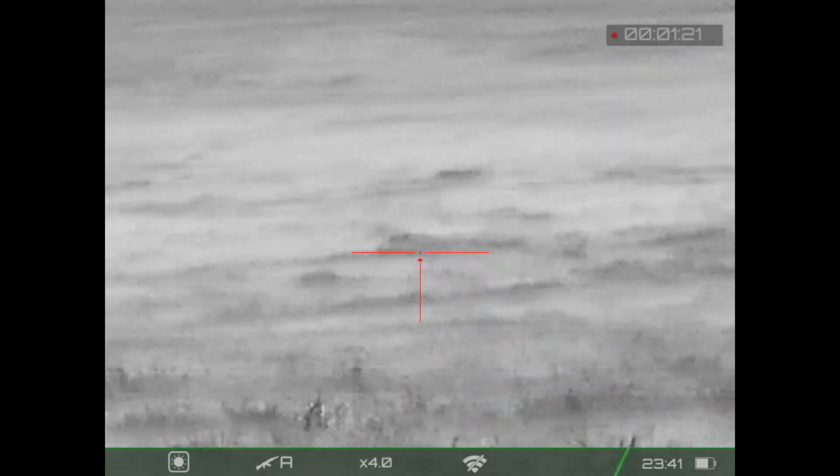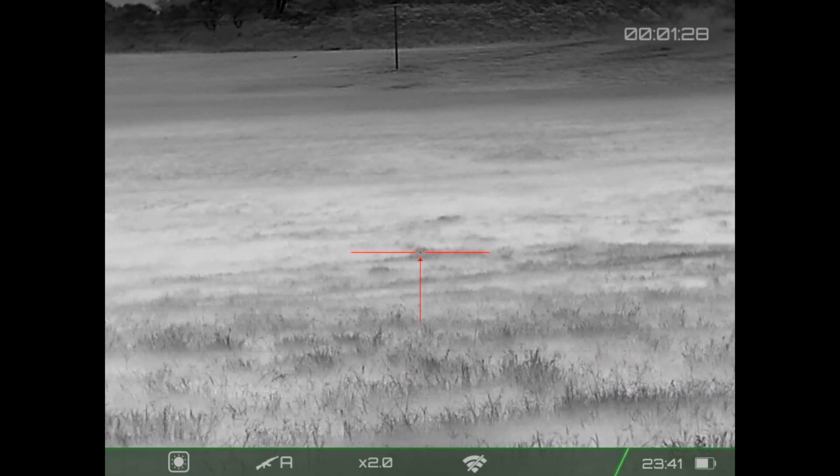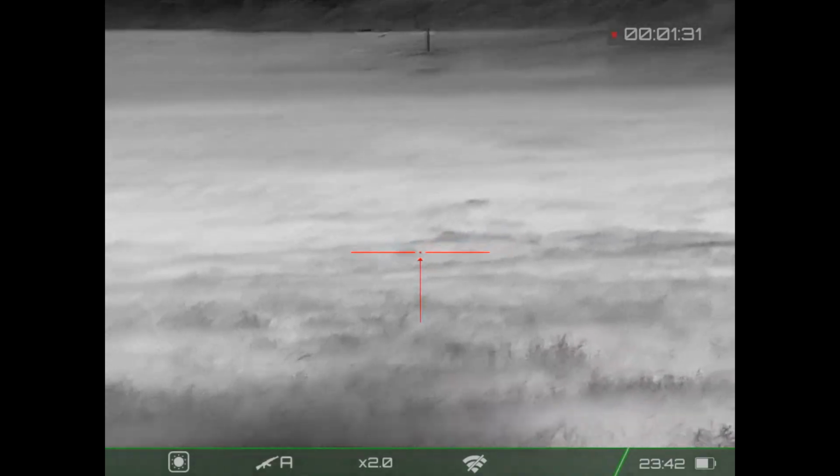I spent 30 minutes walking through a field of stickers trying to find these coyotes, never found them. When I came back the next day, there weren't any buzzards on the field, and I said to heck with it, and the buzzards will find them later.